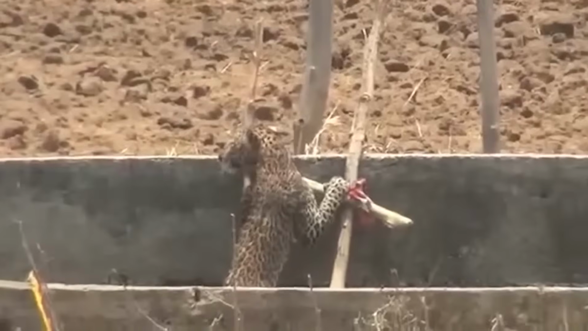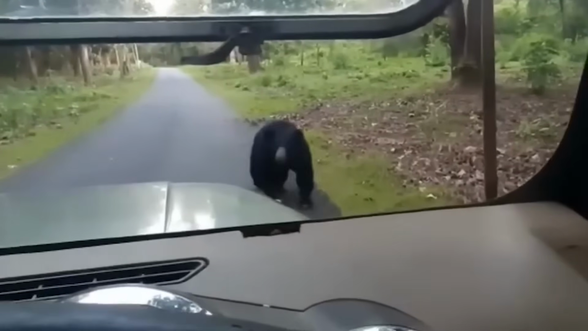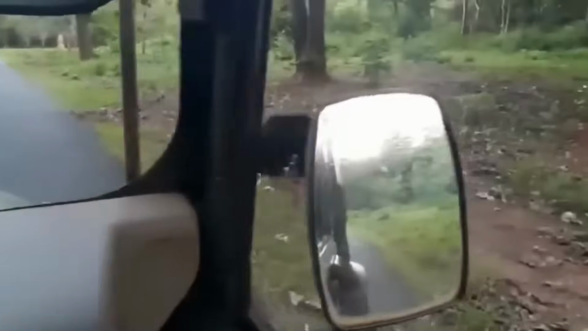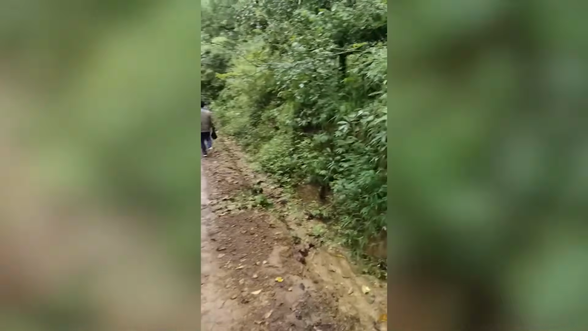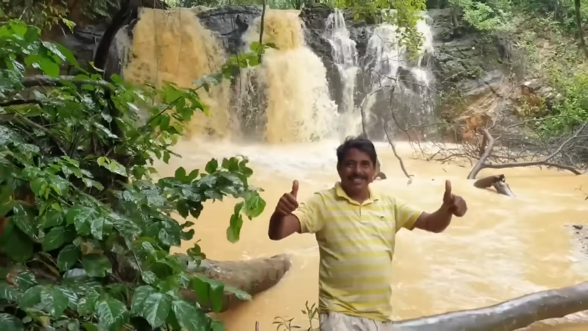On top of that, you have all the living dangers to worry about. Leopards, bears, and tigers, oh my. And things get more dangerous during the season because the animals get pushed into smaller areas thanks to flooding. What really pushed things over the edge was a group of guys who ignored the ban, hiked into the restricted zone, and posted videos of themselves online. Thankfully, they didn't die, but they were arrested.